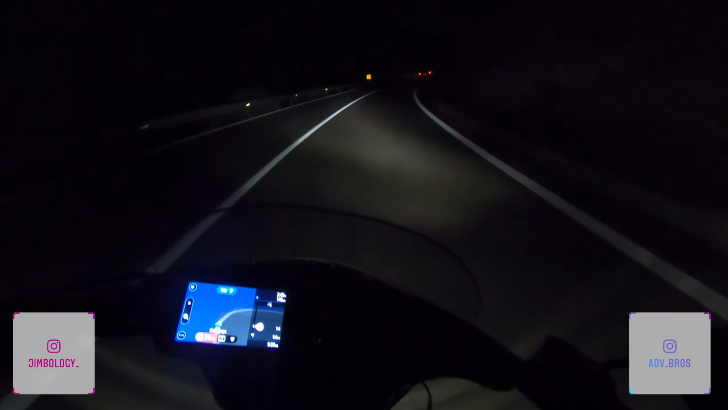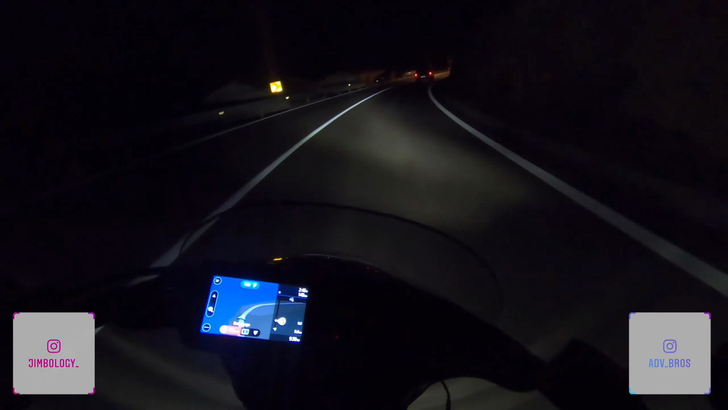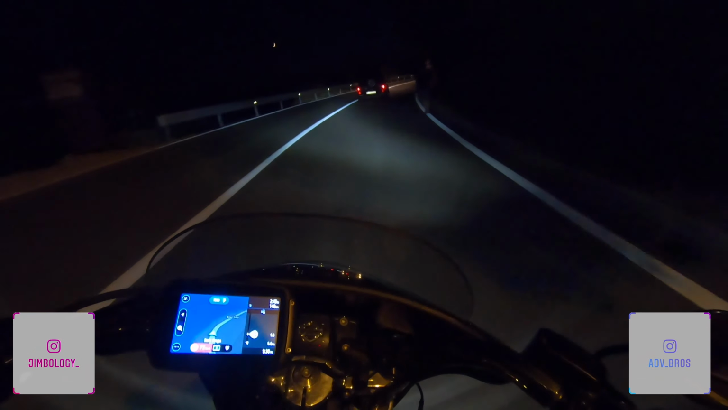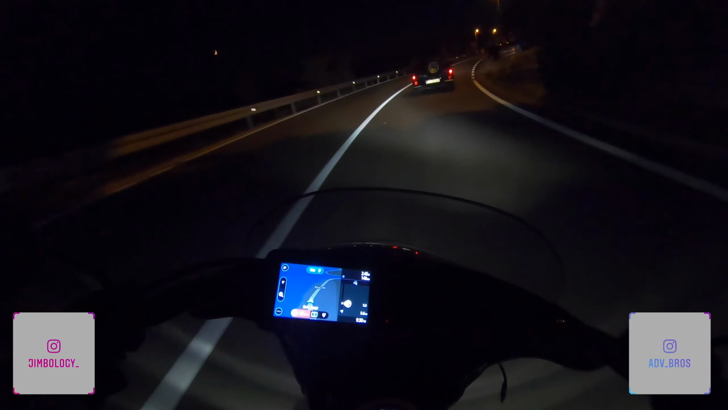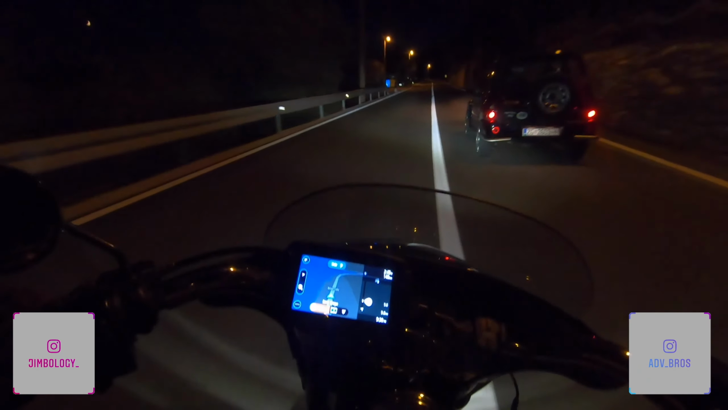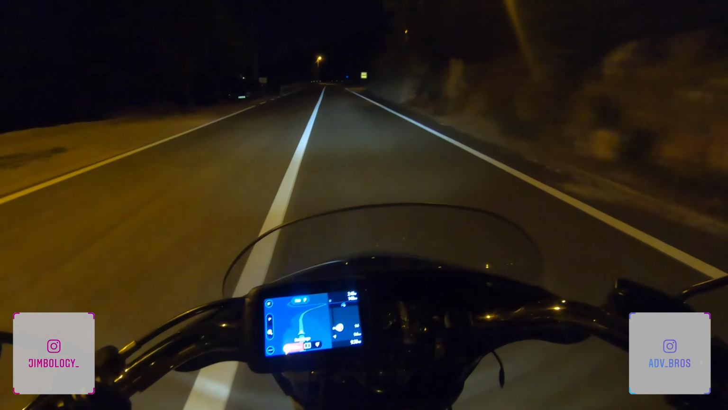I rode to Plitvice Lakes. I rode to Krka waterfalls and to Split. All beautiful places, all nice rides, nice roads and so on. But I decided I'm not gonna record it.